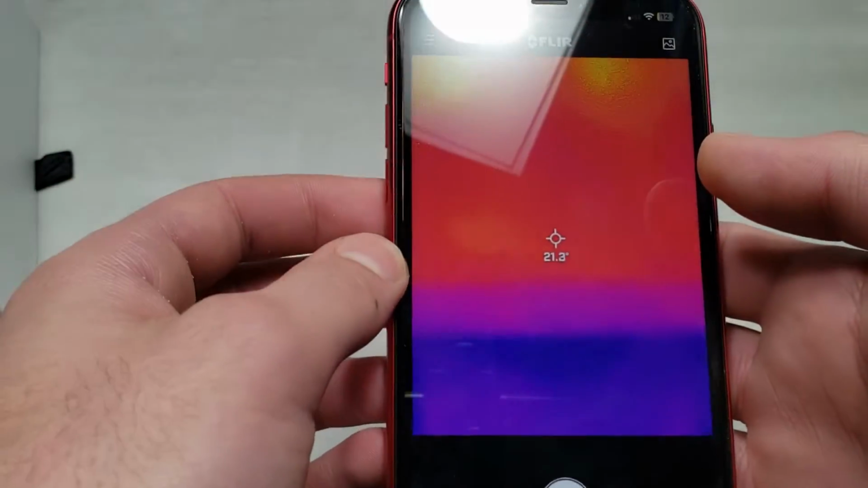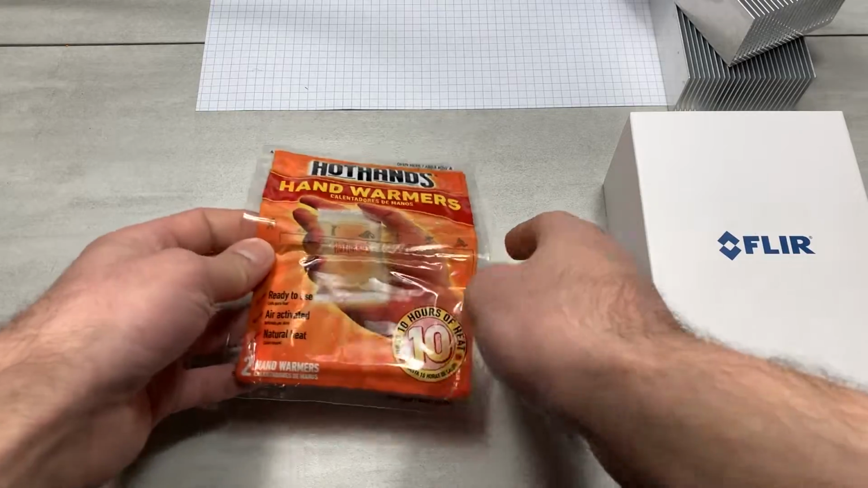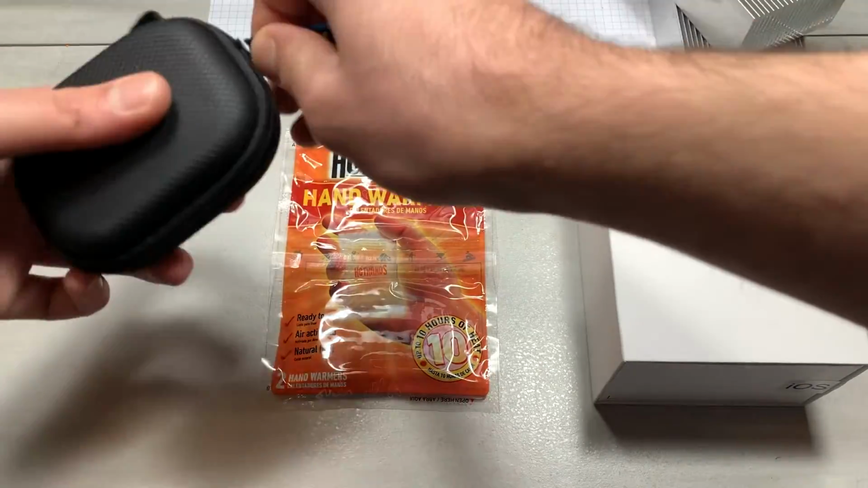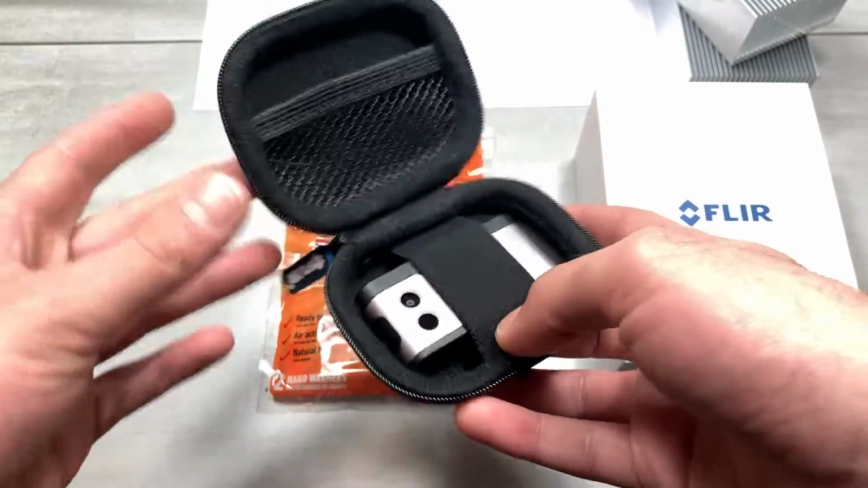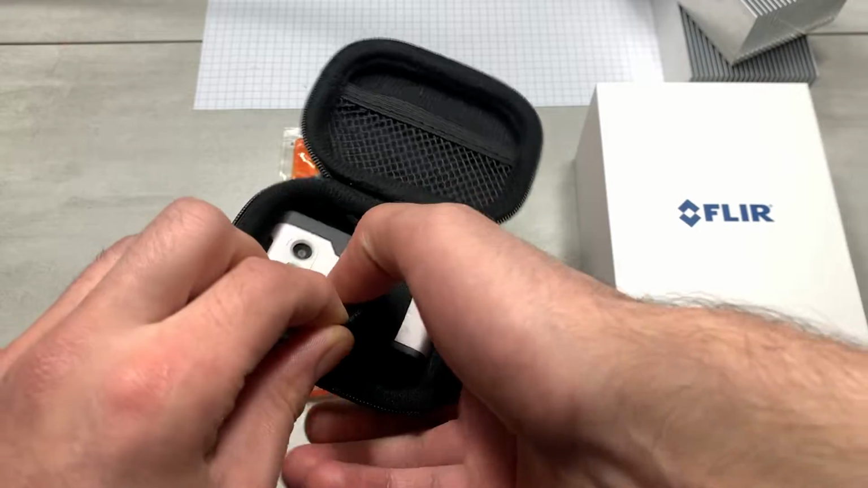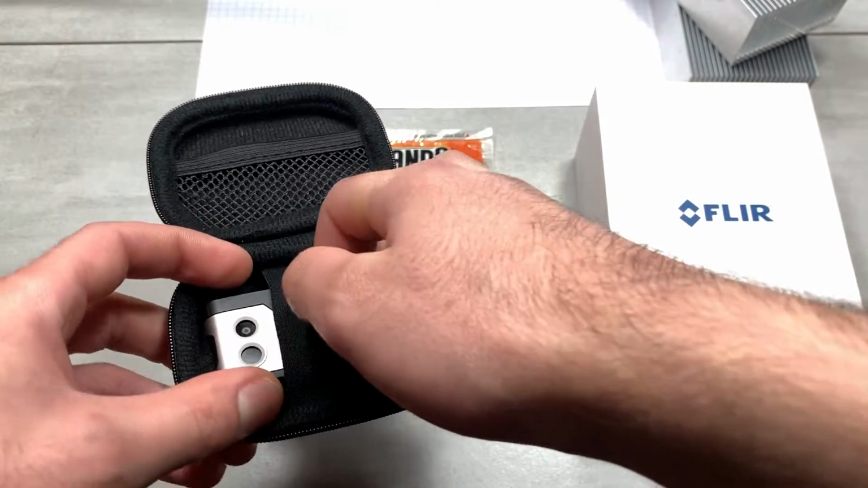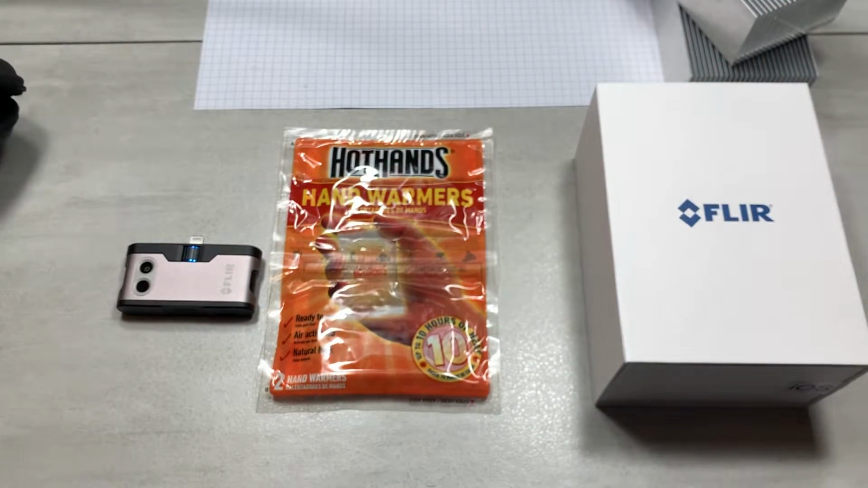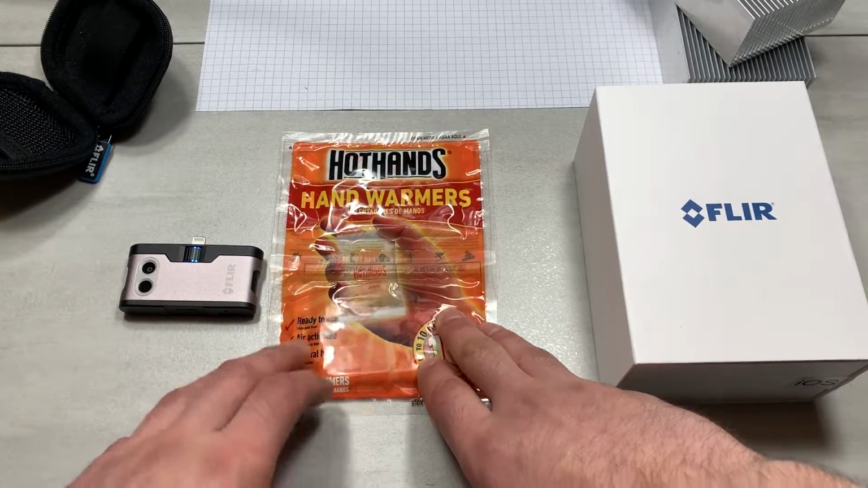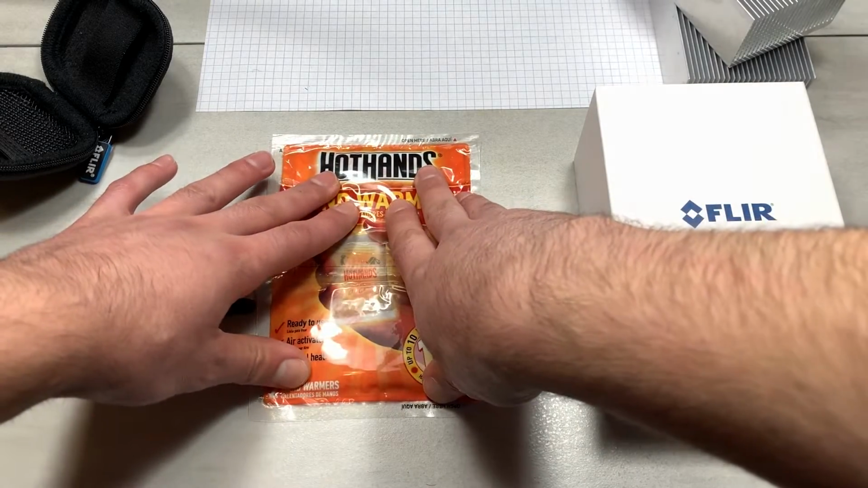So let's see. Okay, so I'm going to do two really cool tests using this thermal camera. And after doing some experimentation, I do kind of actually like the strap here. I just have to be careful not to exert any force onto the connector when putting it in. So I'm going to do two really cool tests to show the camera in action, and that are going to look really cool under the camera.